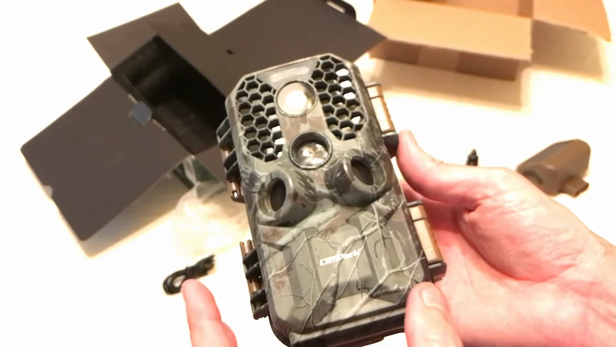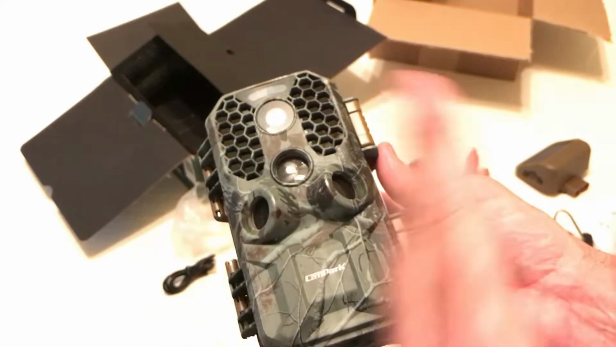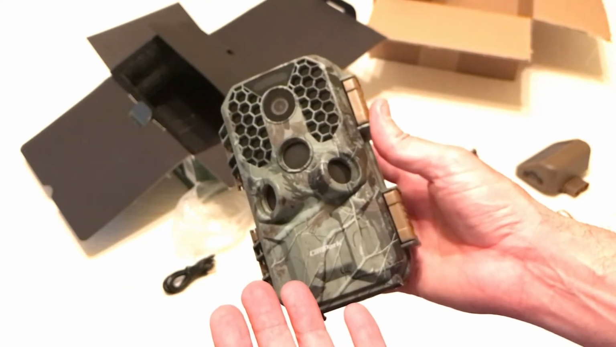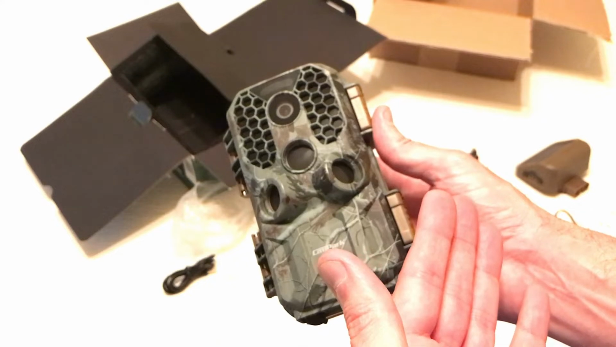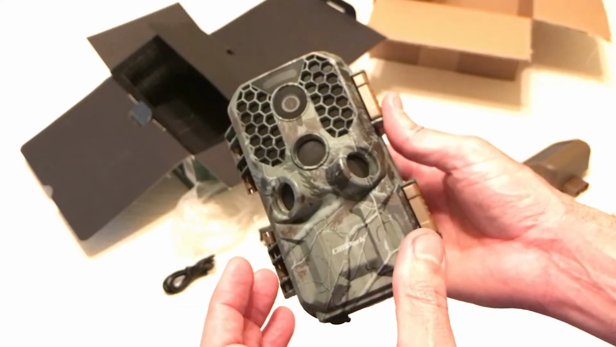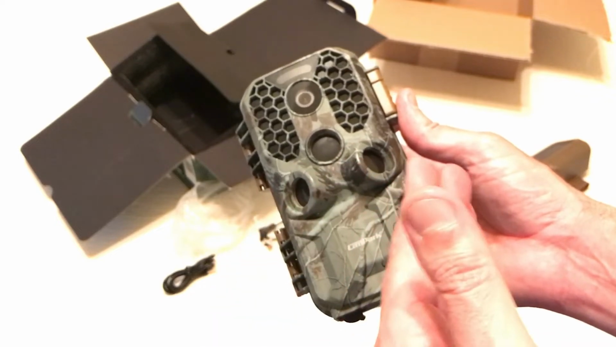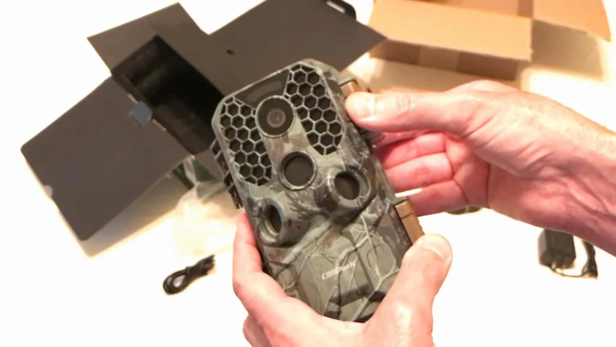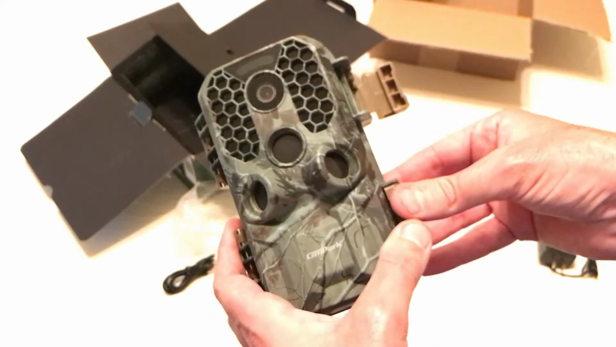Now this is a 30 megapixel camera, and it also does 4K video quality. If you're somebody like me, I don't have anything that's 4K. I don't have a 4K TV yet, don't have a 4K computer, so you gotta be kind of careful with that. If you put it on 4K video and it records it, if you don't have anything that'll play it on, you're just gonna get a black playback. So I'm probably gonna have to do 1080p for the video quality.